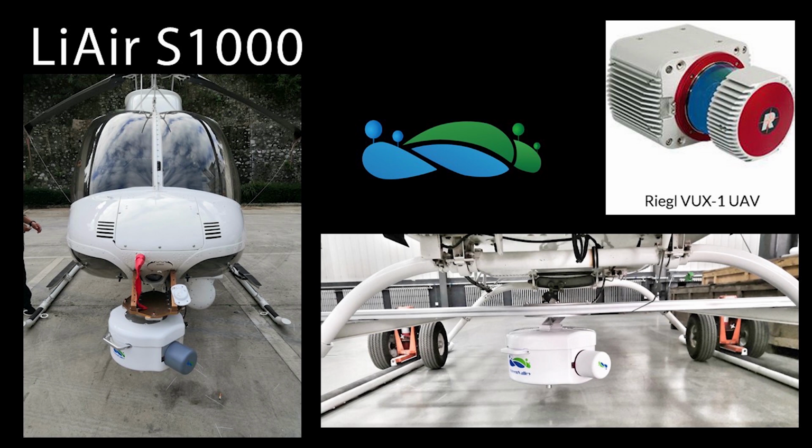So it's really important that you reach out to us directly if you're interested in the LiAir S1000, so we can hook you up with our local partners or work with you very directly to get this product in your hands and make sure that you have all the things in place you need to be successful with this very, very high performance machine.